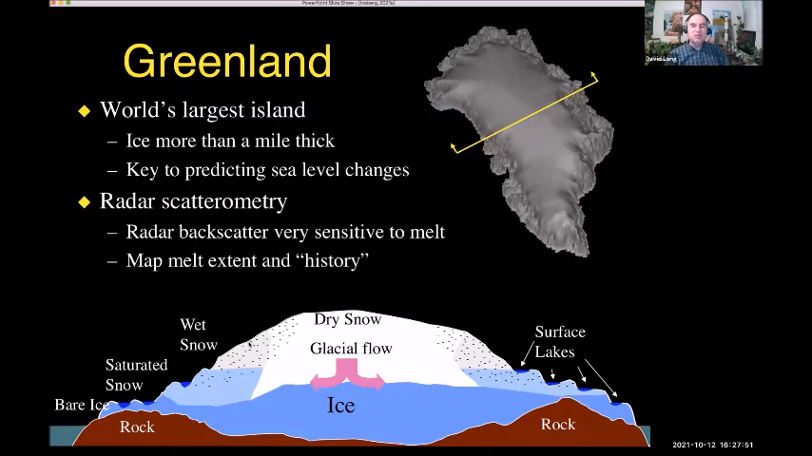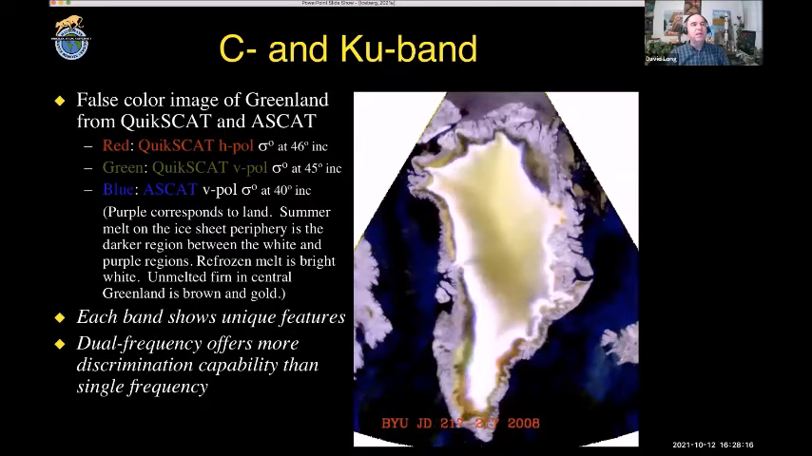As the snow melts in the summer, the melted water will percolate down into the snow and refreeze. Further down, the snow will get saturated, and then we'll see some formation of lakes. Even further down, the annual snowfall will completely melt off, and you'll see bare ice and then eventually rock. So this is sort of a cutaway profile of what Greenland looks like.